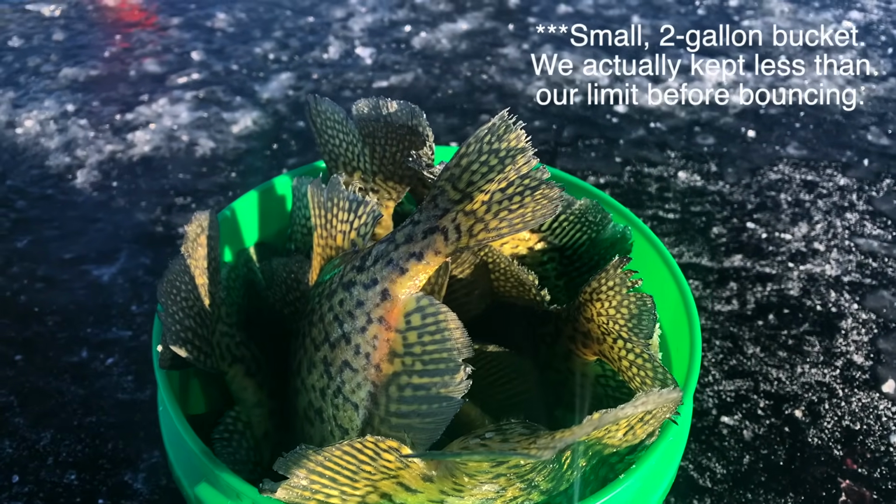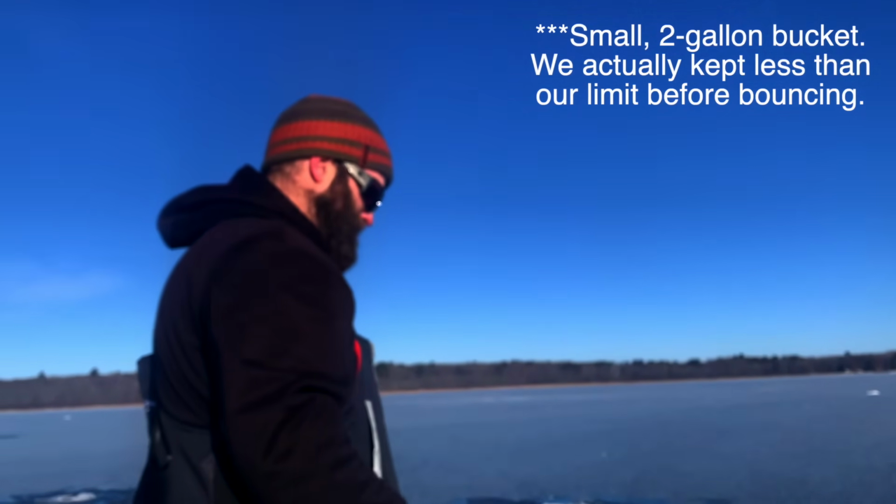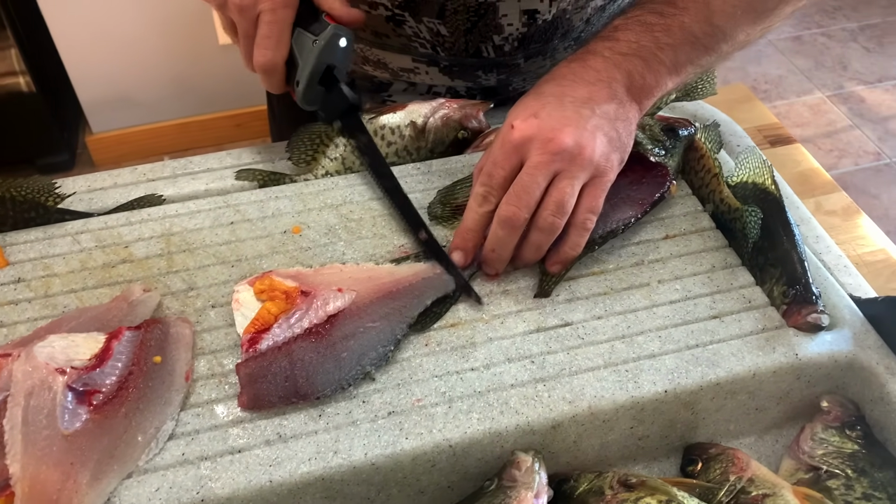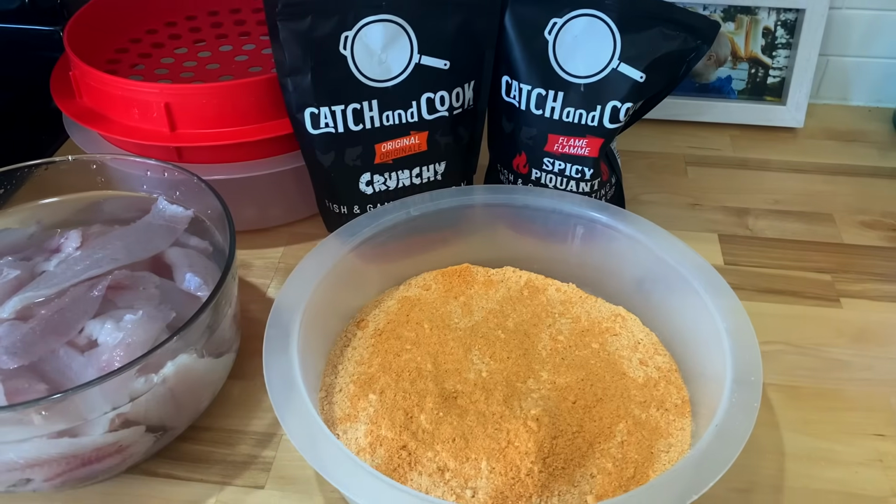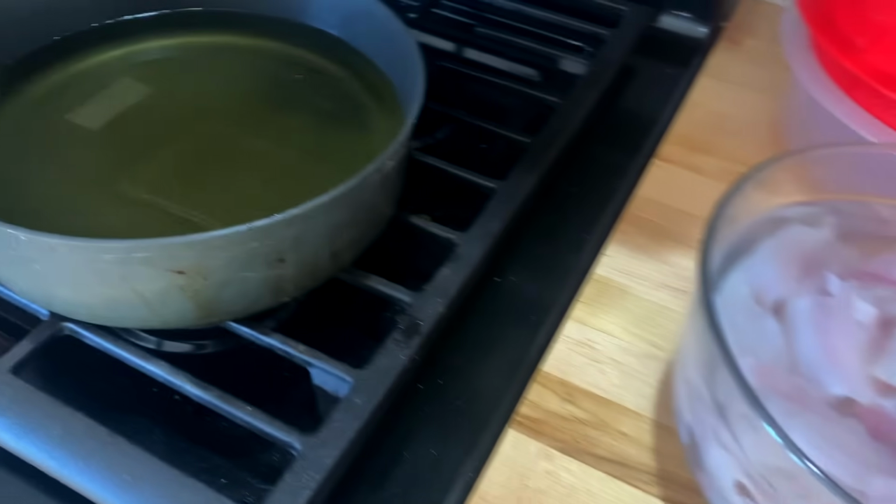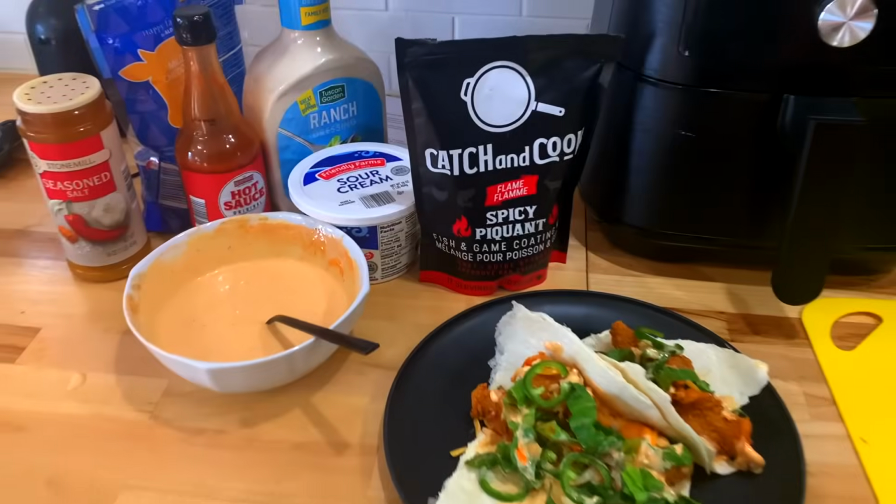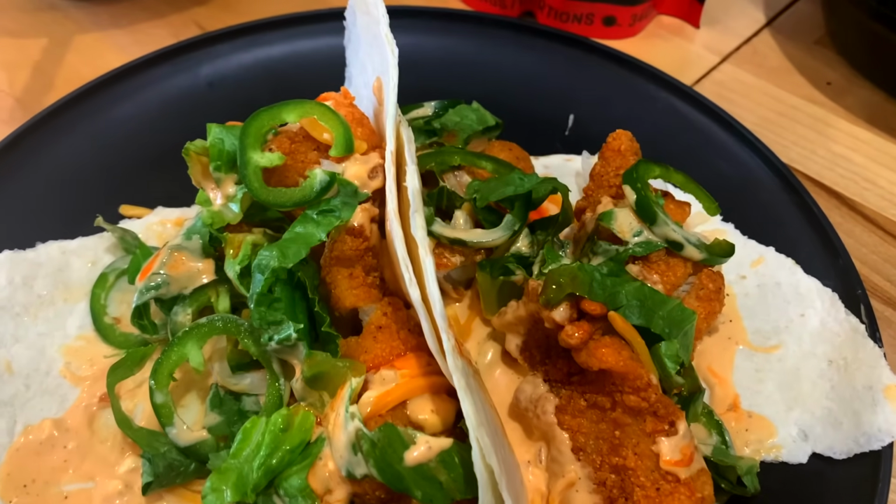Can I get a fish tacos? Fish tacos. Dive in, baby.